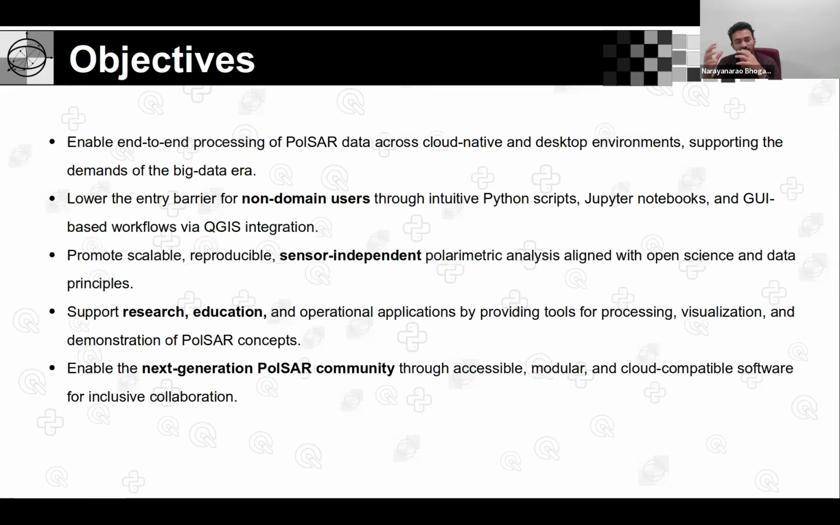So using that, we have formulated a list of objectives to create the PolSARtools framework. The first one is that it should be an end-to-end framework. So with the data in its native format as distributed by any space agency, any user can download it or directly process it in the cloud within any EC2 instance. Whether it is a cloud native environment or a desktop environment, it should support both. That's the first objective we decided. The other one is that it should also have alternatives for non-domain users, like a GUI interface, notebooks, or, let's say, a popular GIS platform integration.